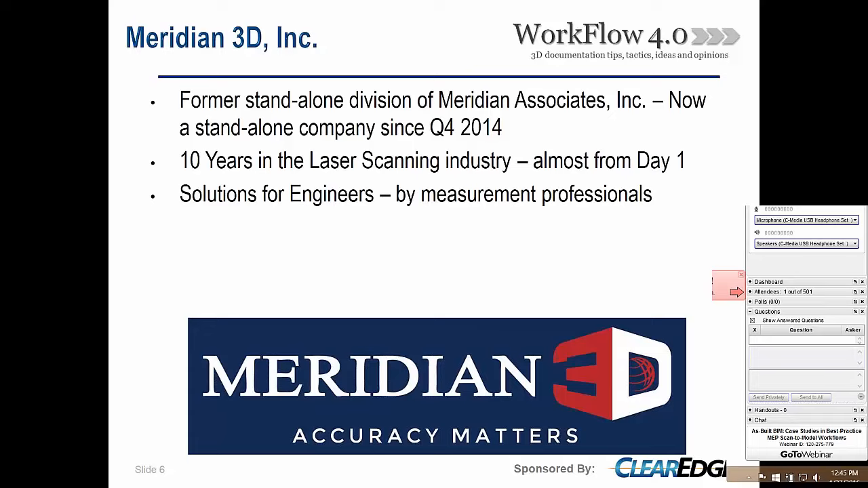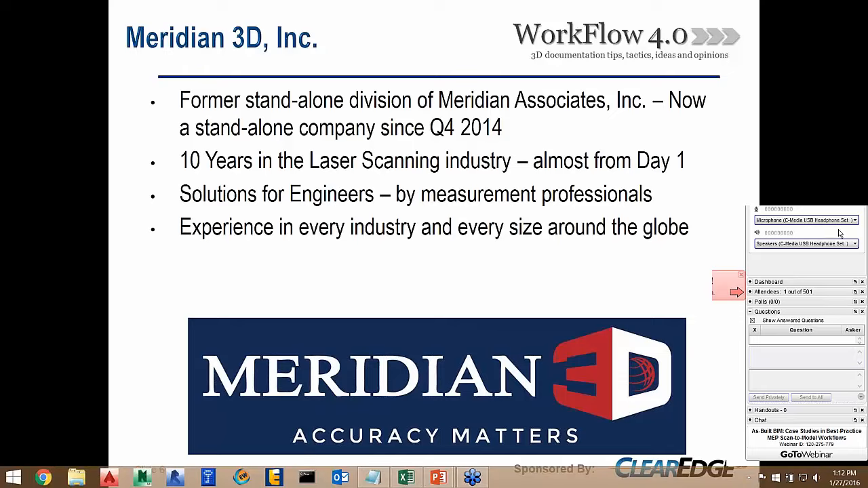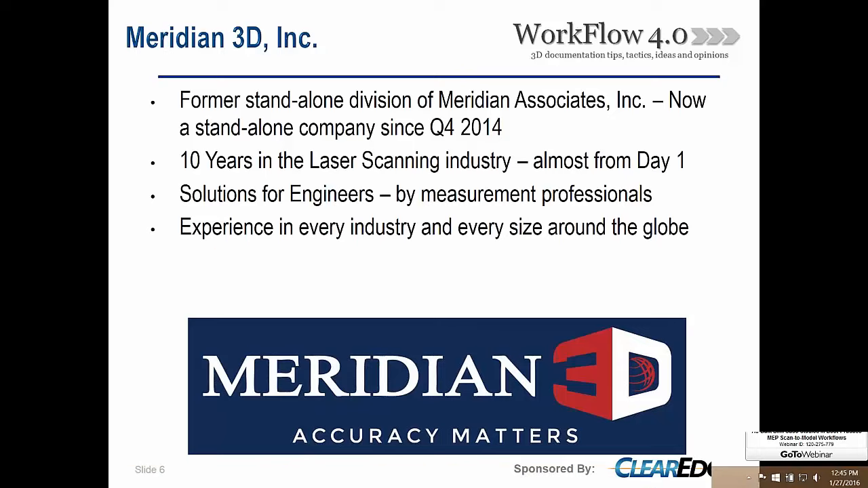So with that foundation and with where we developed from, we tend to work in the engineering realm of things. We tend to be doing work that has a precision or critical component to it. I'm going to touch on that a little bit more today. And every industry, every size. Every time I think we've scanned it all, we get something else new that we haven't quite scanned yet. So there certainly is a new challenge every day in this world, as we all know.